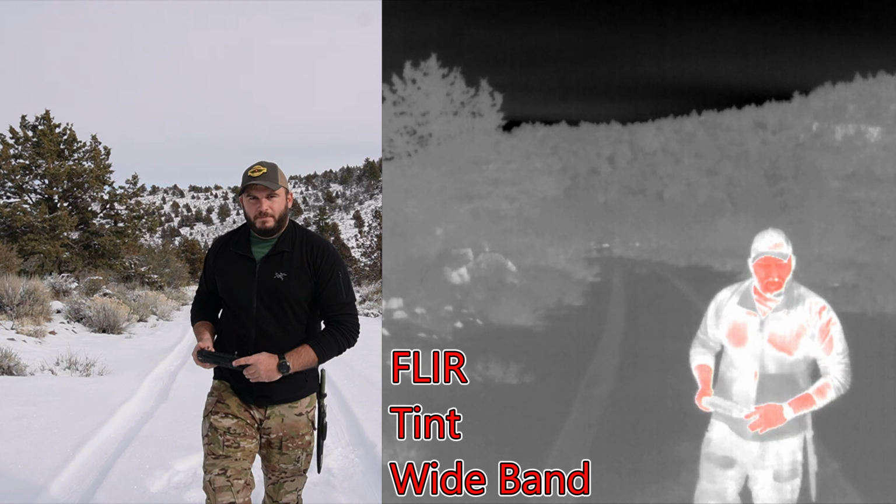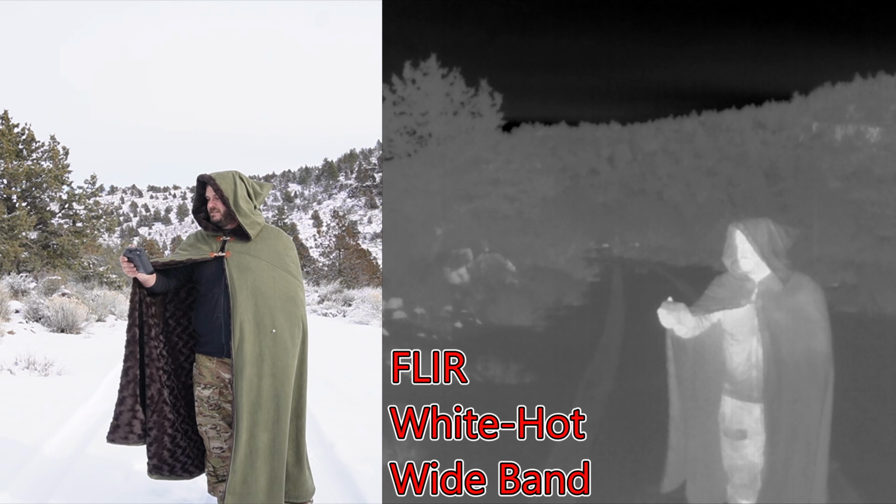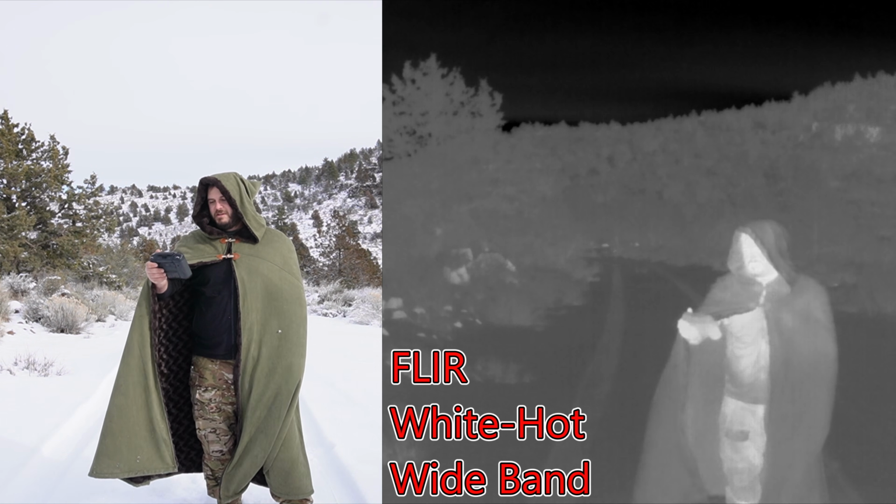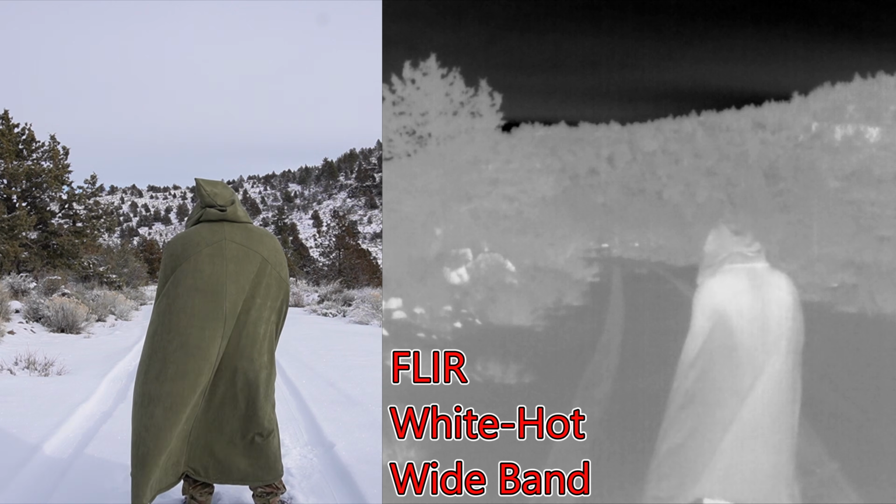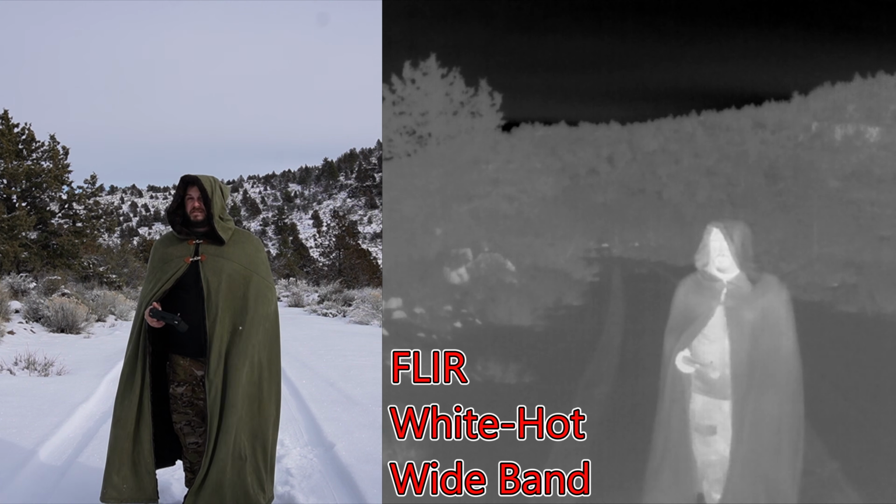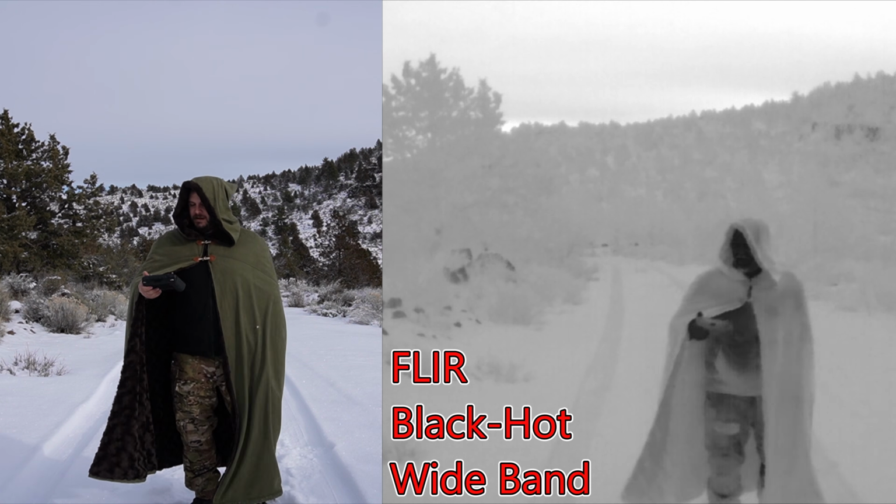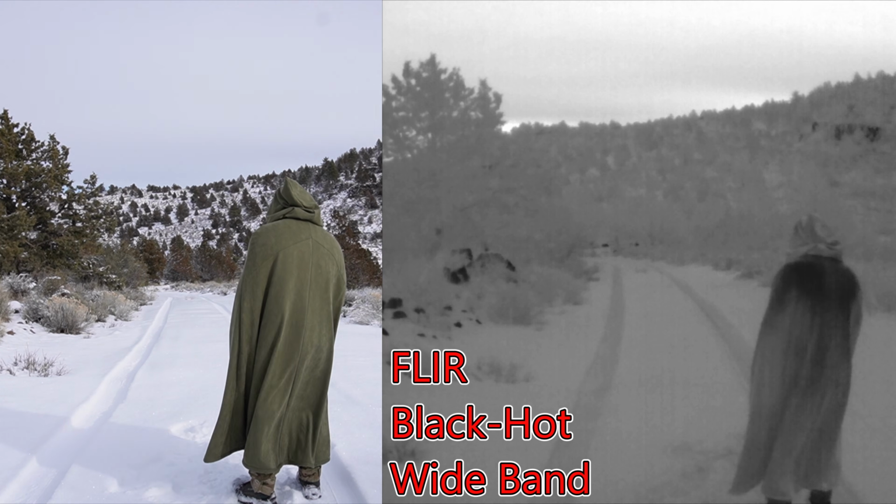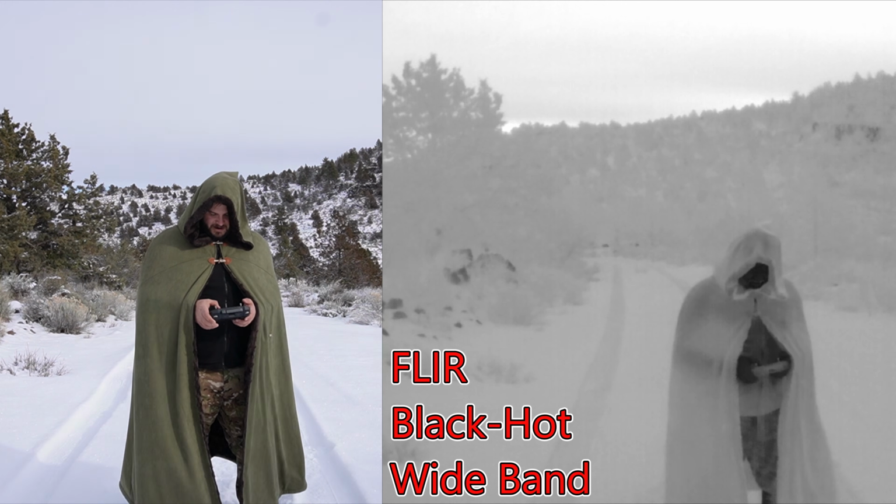Let's check it out with the cloak. All right, starting off with white hot, and you can see already, really all you could see of me is where the cloak isn't. Turn around, and yeah, you can see right where it's on my shoulders, but it still blocks a fair amount of that heat. Flip over to black hot. Still blocking a fair amount.